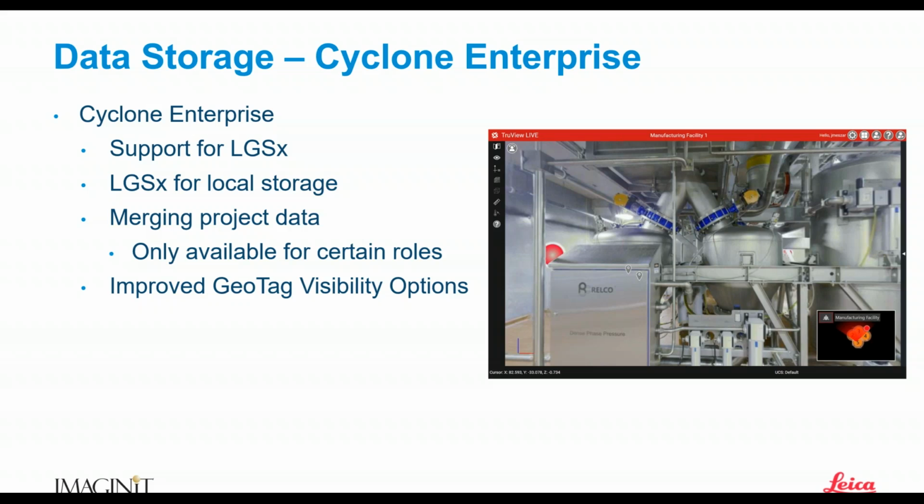The improved geotag visibility options. You can see that I've got a couple of geotags there. In the past, geotags kind of just, if you used them, they popped up everywhere and they could be seen through the point cloud. That's no longer the case. You kind of have to navigate your way around to be able to see them.